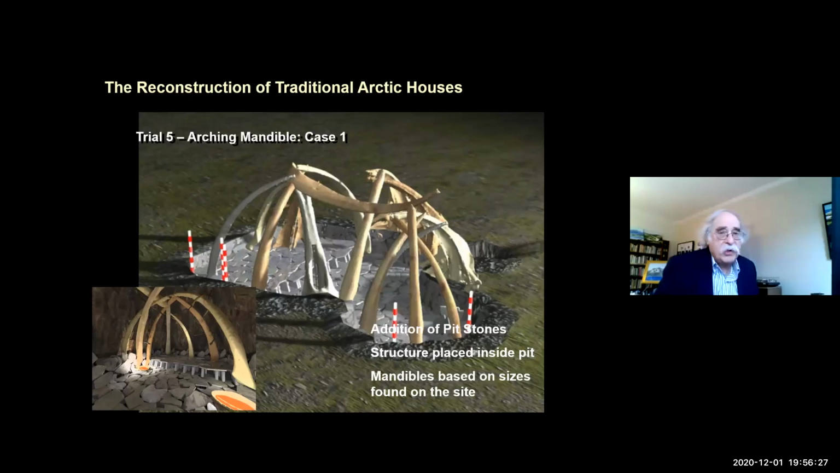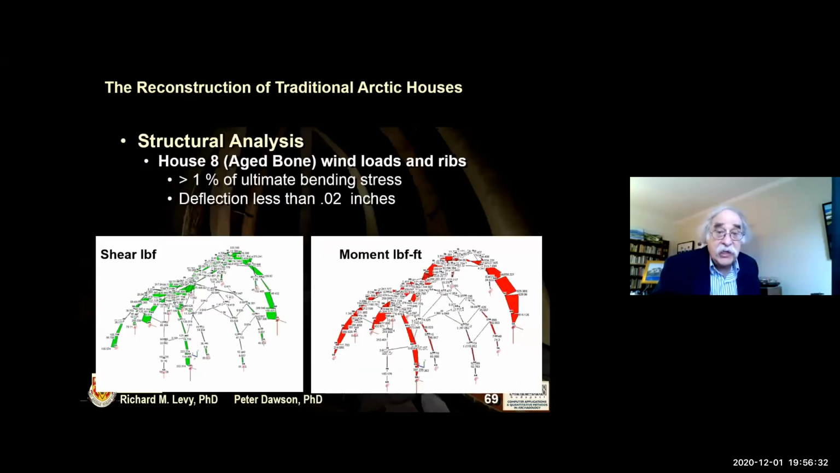We also were able to do structural analysis on these structures to see would they be able to stand up and what kind of wind loads they could take.